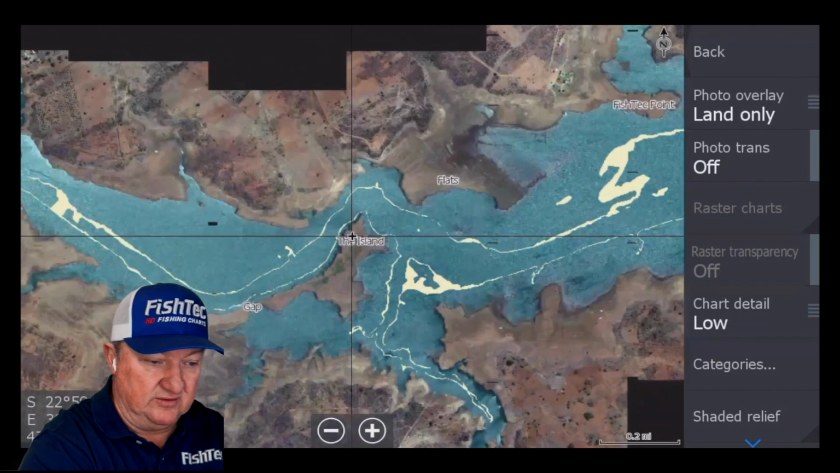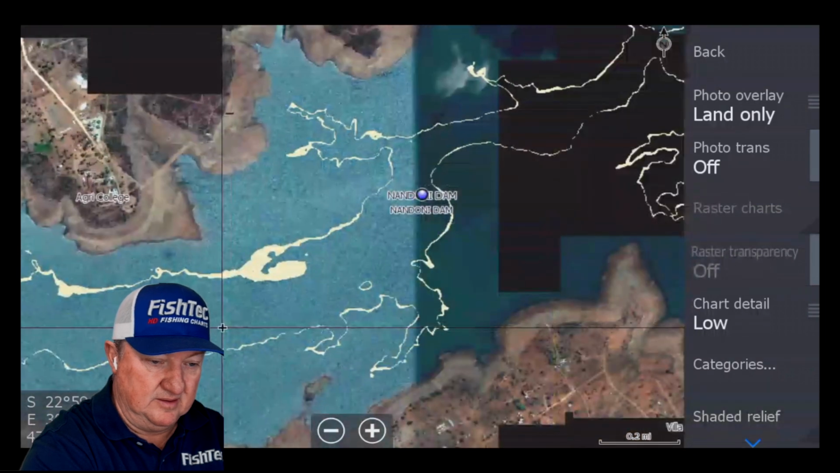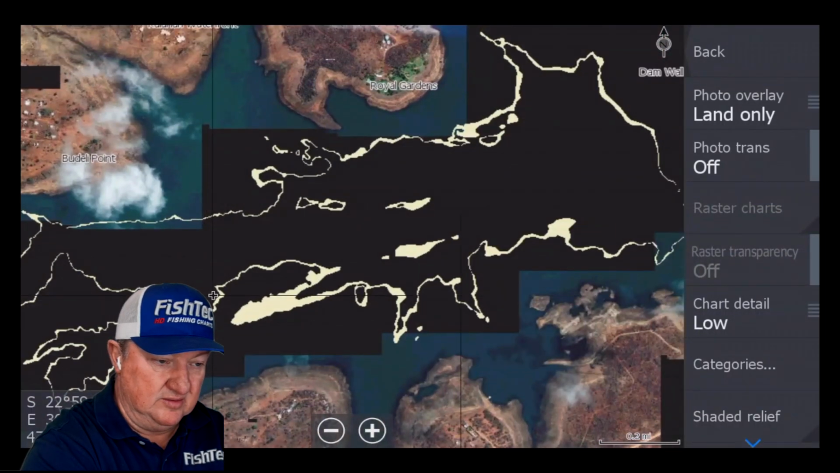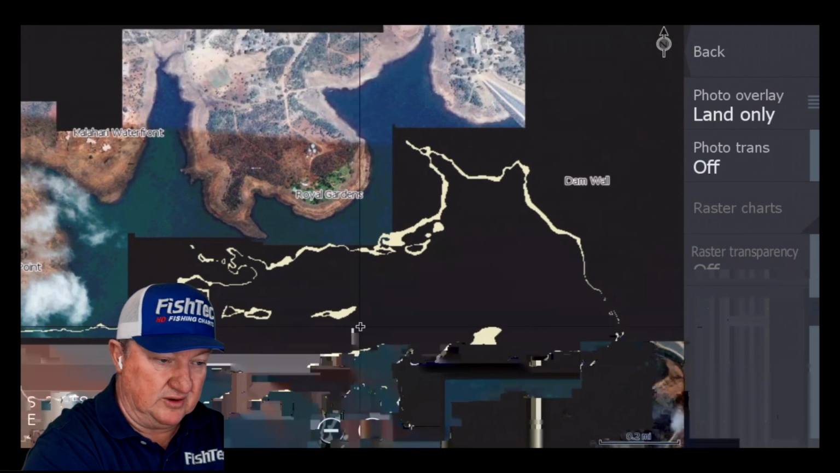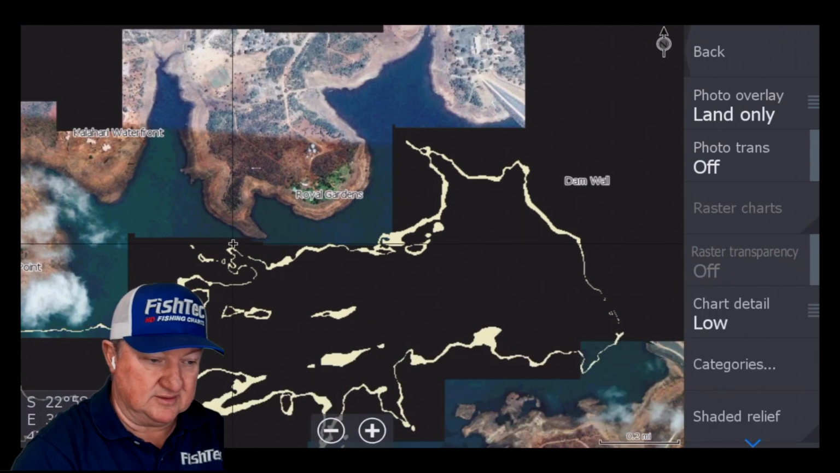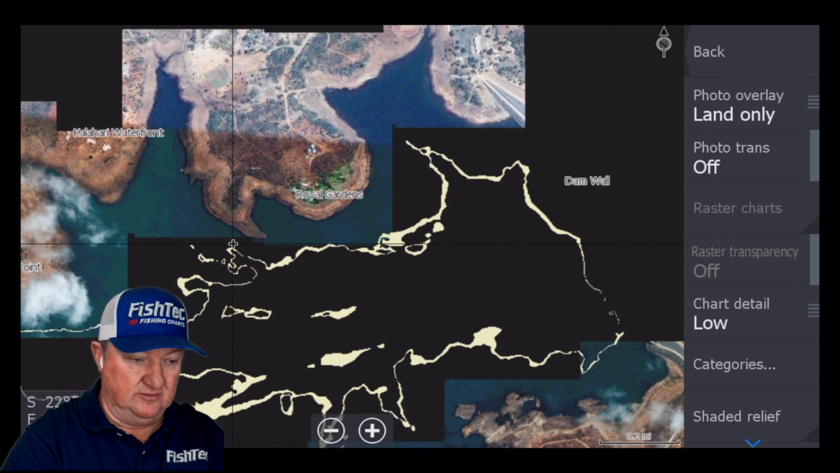Okay, this is a low-level satellite, so be careful of this. But there it is there. I would pick one of these areas here, like this point here by the Royal Gardens. Something like that I think would be absolutely fantastic.